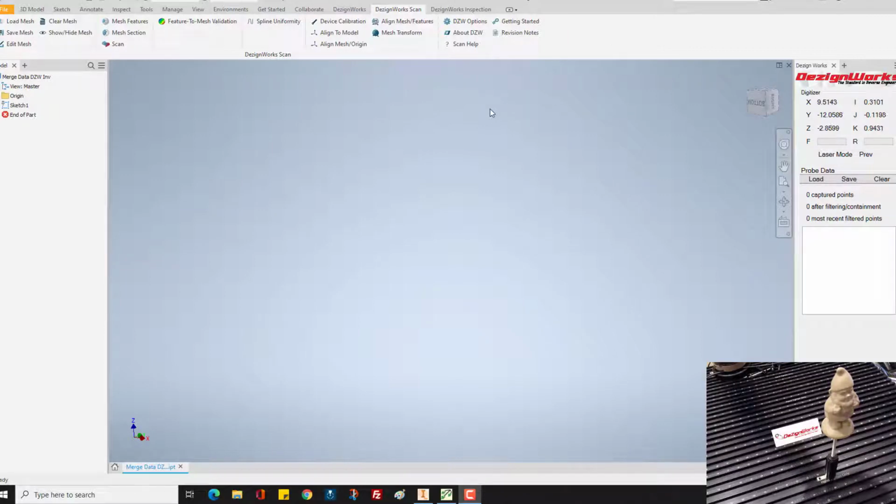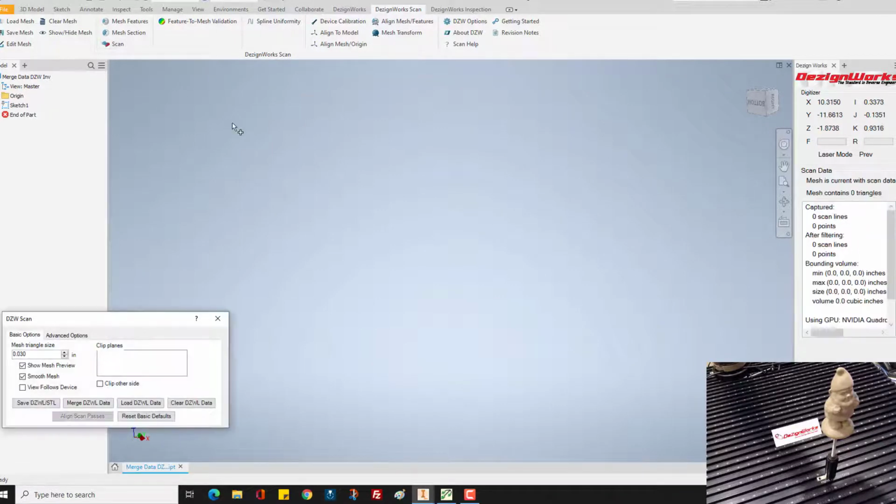Since you've already been through the DezignWorks scanning, you know that you can go to this DezignWorks Scan tab and select Scan. To start, we're going to take the defaults and we're going to utilize the Faro, and you'll see a colored line there to indicate where we're working. We're going to tap the green button and we're going to scan this little gnome.